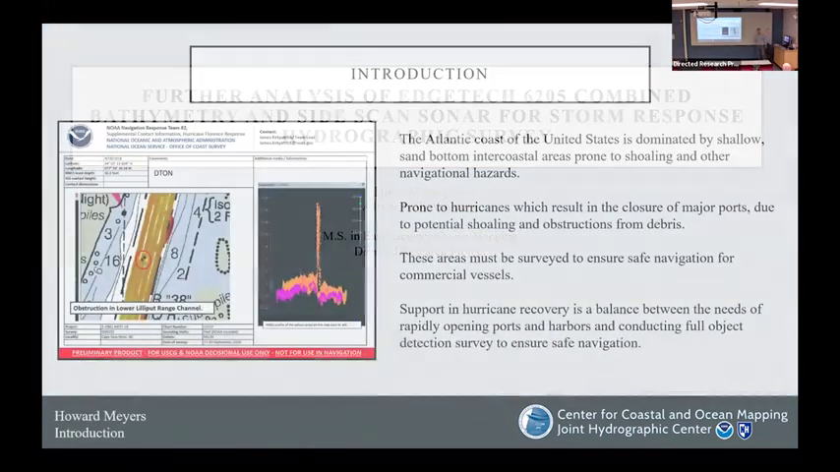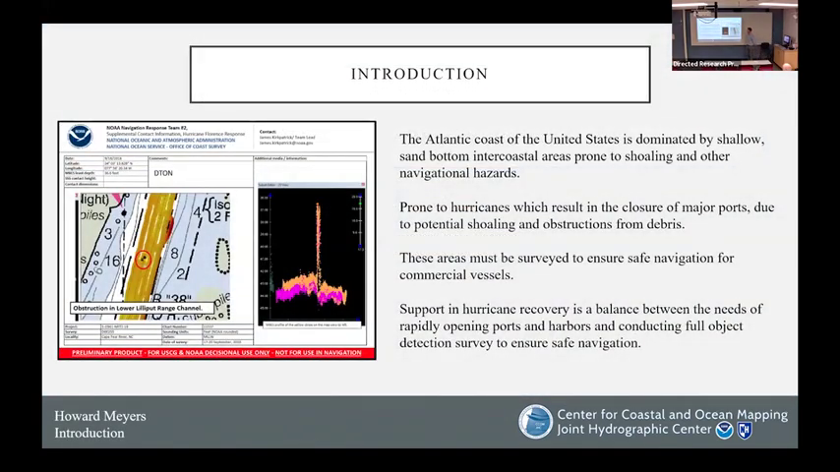So, sorry about that. I'll give a brief introduction. The Atlantic coast, as we know, is dominated by shallow sand bottom intercoastal areas prone to shoaling and other navigational hazards. These areas, especially in the southeast of the United States, are prone to hurricanes and other storm events, which will result in the closure of major ports due to potential shoaling and other hazards from debris.